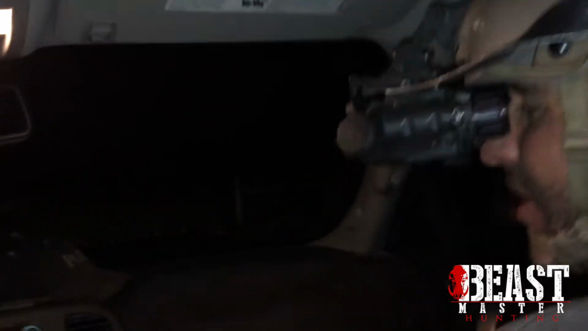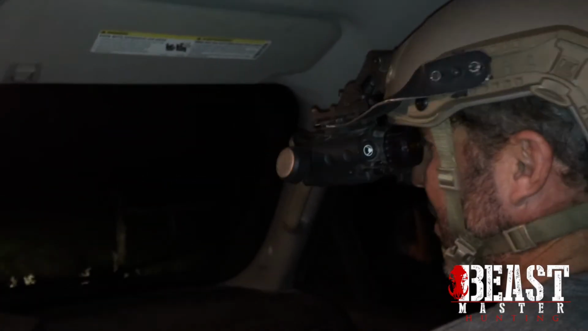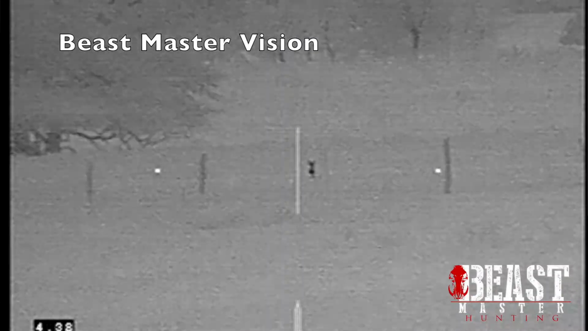Well, so there we were. We came through the gate and had two little coyote pups coming in. They're coming in really good, and then our cameraman started wiggling around, making a lot of noise. Almost ran them off. But Nick's precision calling got them to come on in to about 250 across a fence.